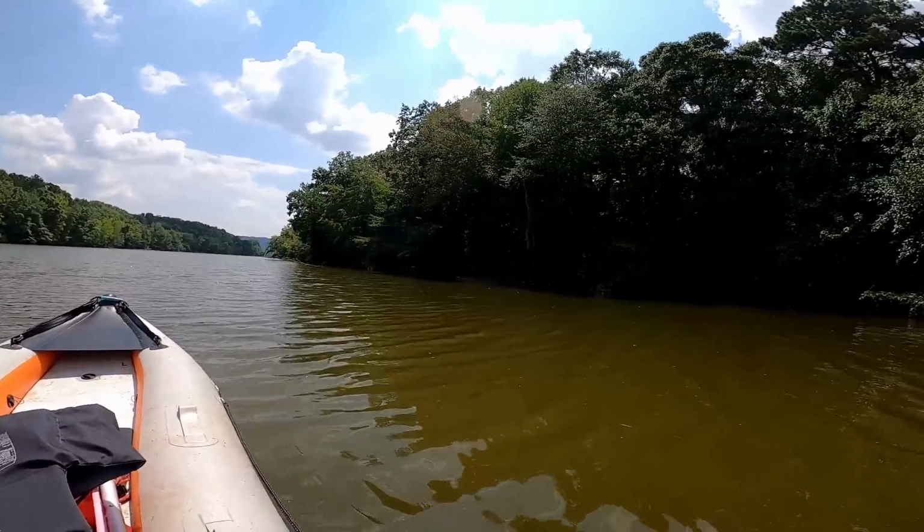Crap, I just bottomed out. Oops. Might have to get my pushers out. I am stuck. Crap. I got a pillow. I ran over a pillow. Now it's stuck in the prop. So now I gotta get that out.